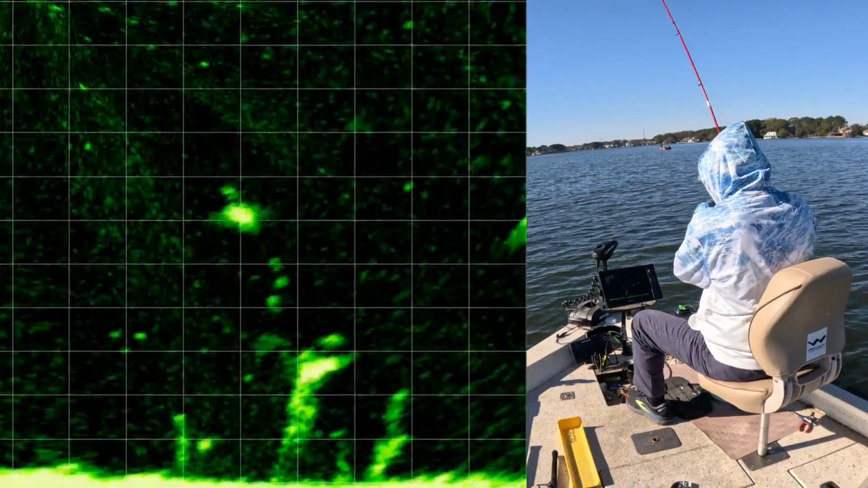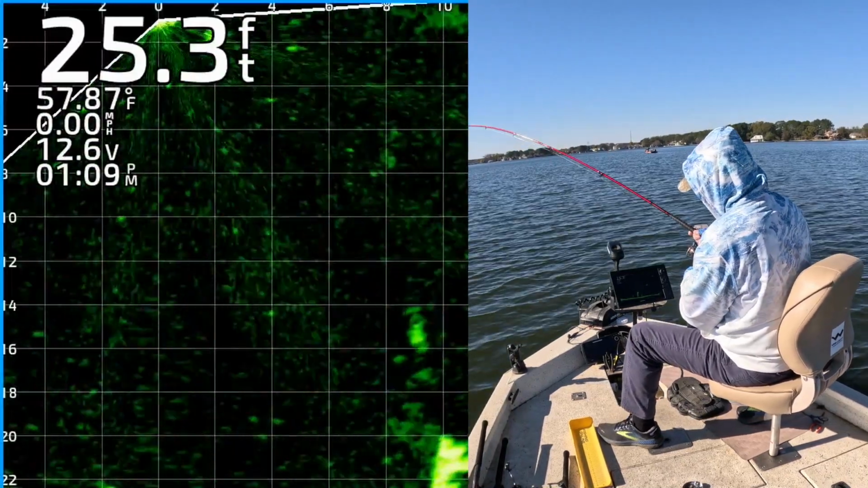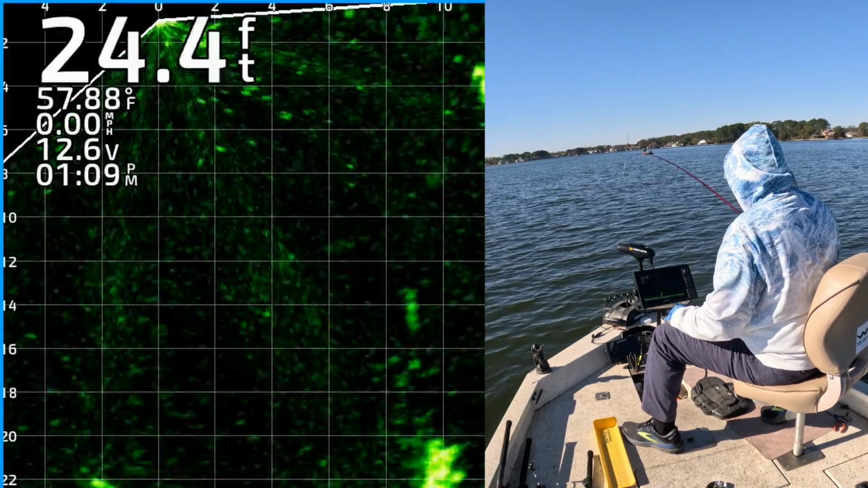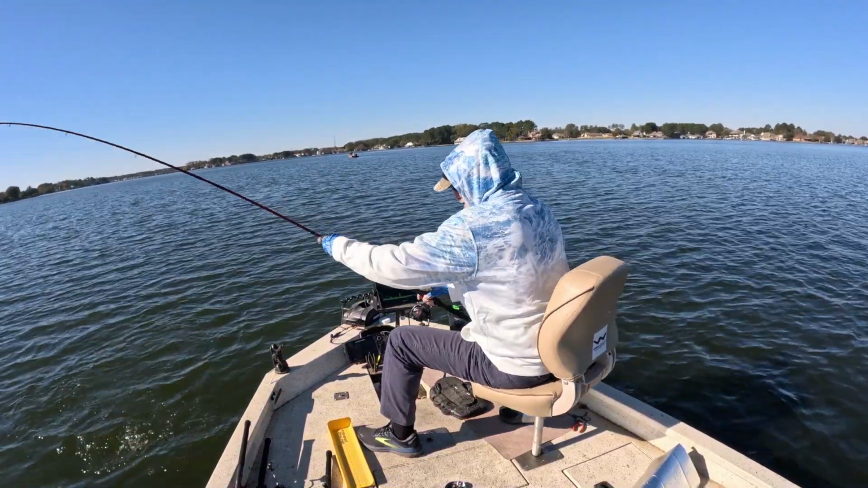Got him, yes. Good Lord. Right off the top of that tree. It's another good one. Look at that sucker fighting, man. Holy cow. Get up here, dude.